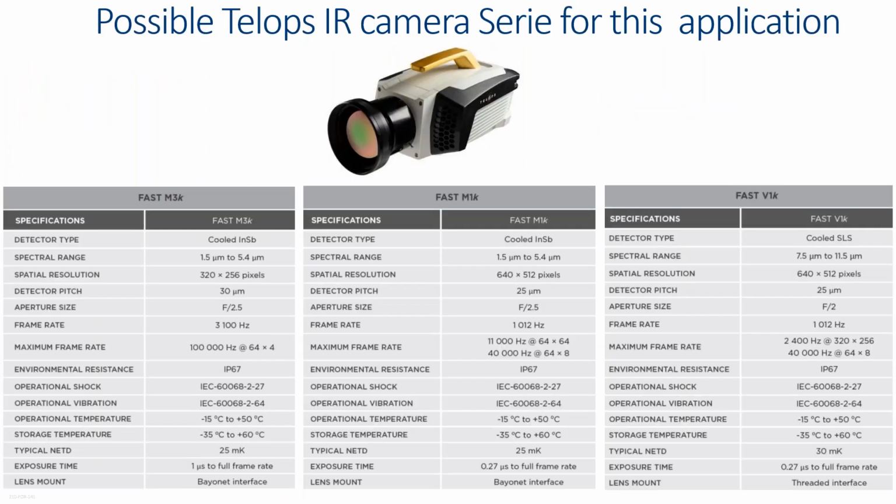Actually, you can use three types of Telops cameras. Here, this is the M3K, which I described, with an FPA of 320 by 256 pixels with a pixel size of 30 microns. But you can also use the camera model we call M1K, which has a 640 by 512 pixel focal plane array with 25 micrometer pixels, and full frame can reach up to 1 kilohertz.